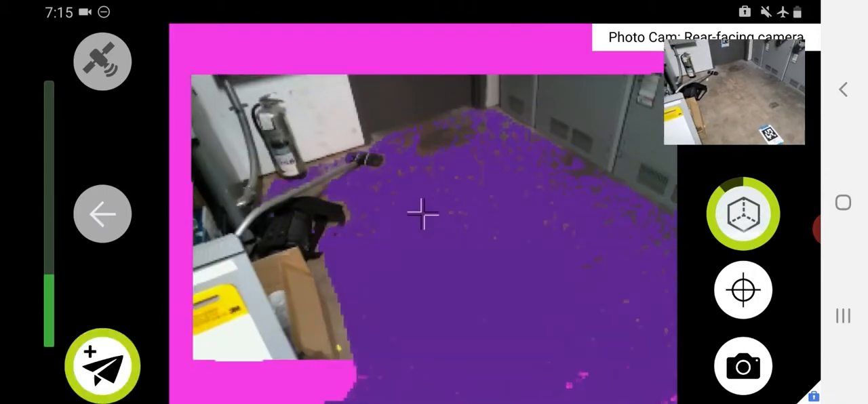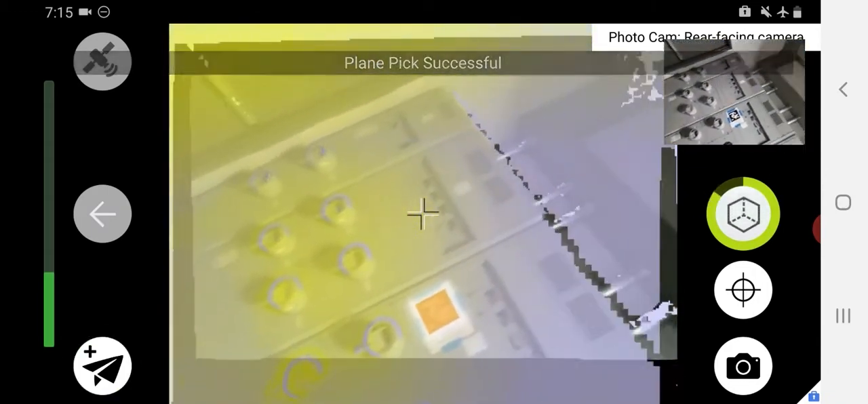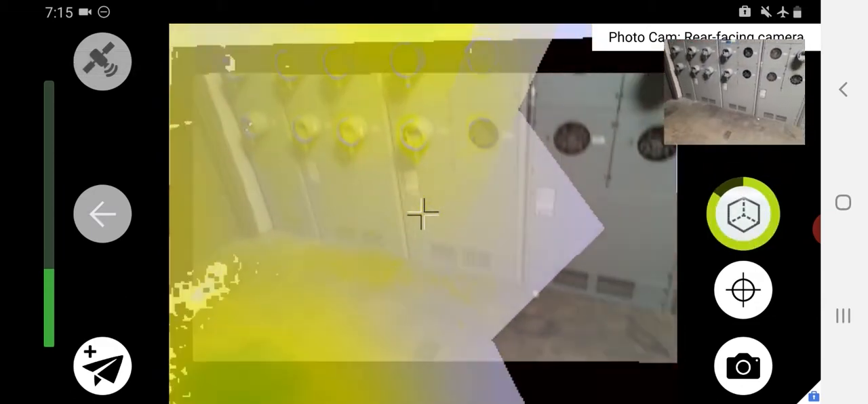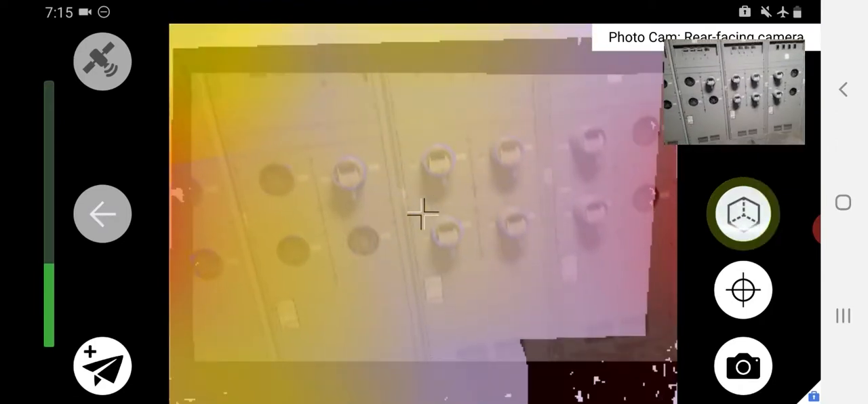Anytime I'm pointing at the floor, I'll use that plane picking option on the left. That's a good best practice. And you'll notice me looping over those AprilTags whenever I have the opportunity and making sure that I've captured each of the 6 that we measured.